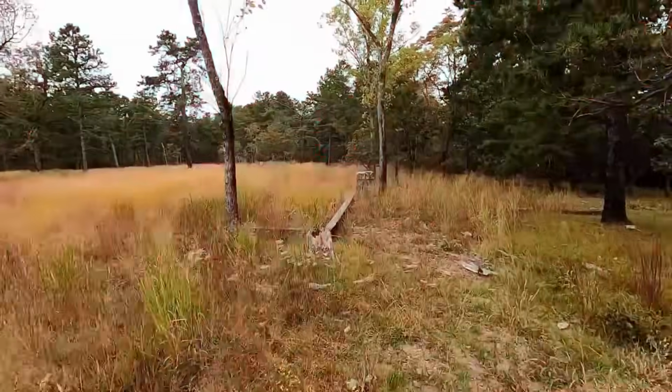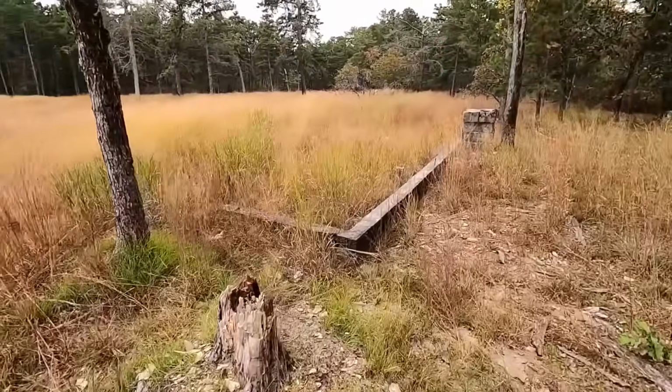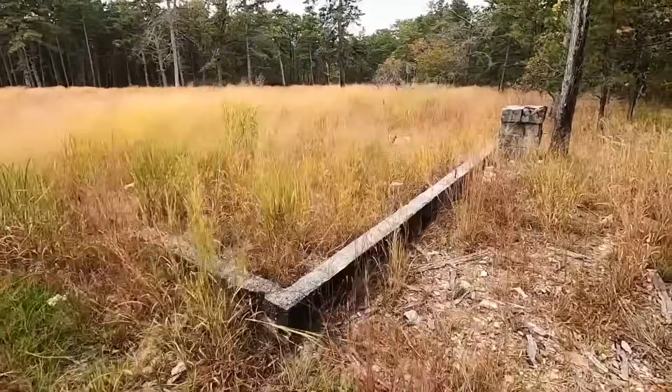And people get lost here too. Rescue teams have found them disoriented, dehydrated, and in some cases telling stories about being followed, but not by animals, something else, something they couldn't quite explain. One guy said he kept hearing footsteps behind him, but every time he turned around, nothing was there, just trees.